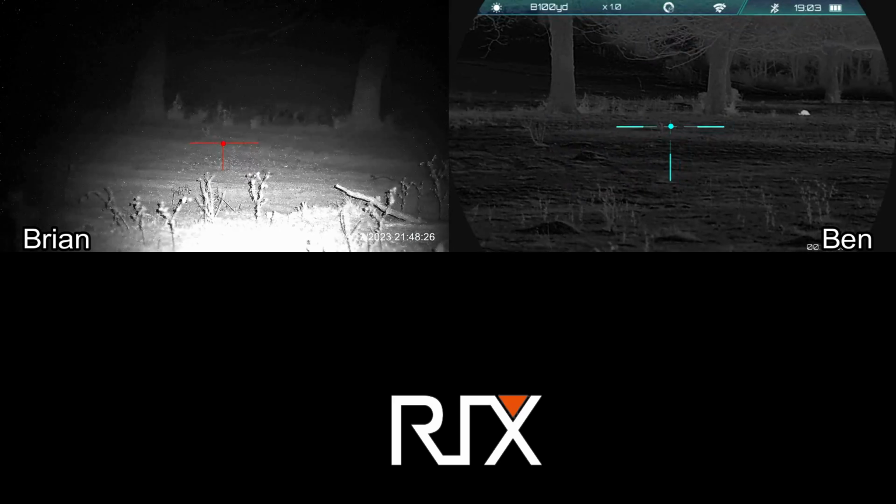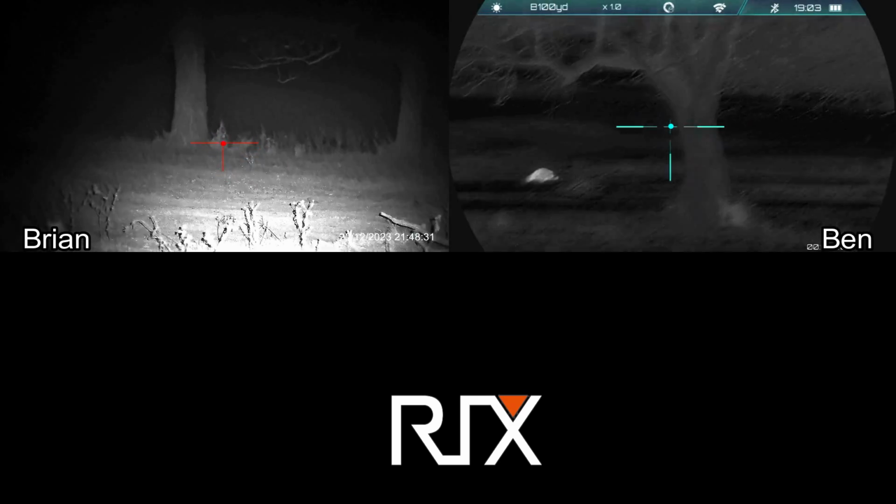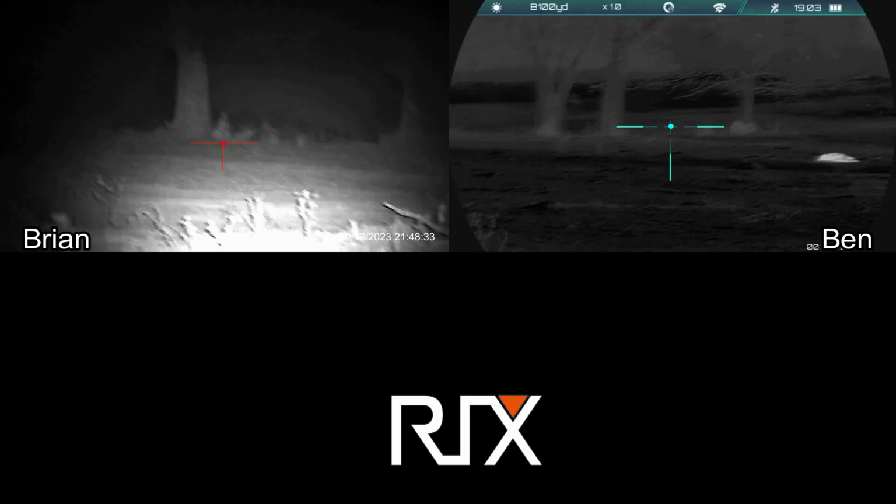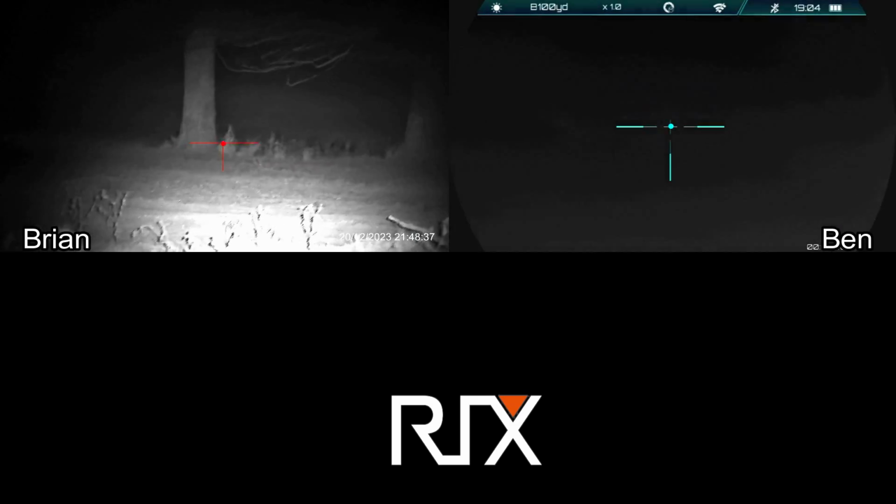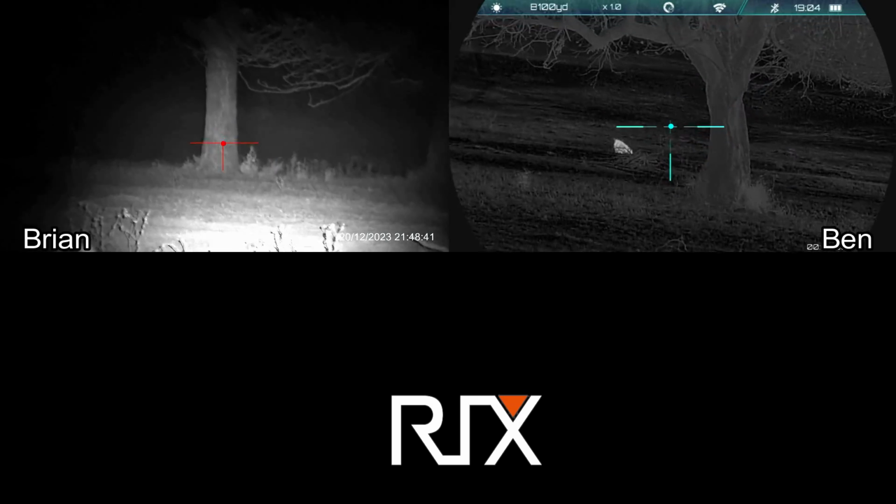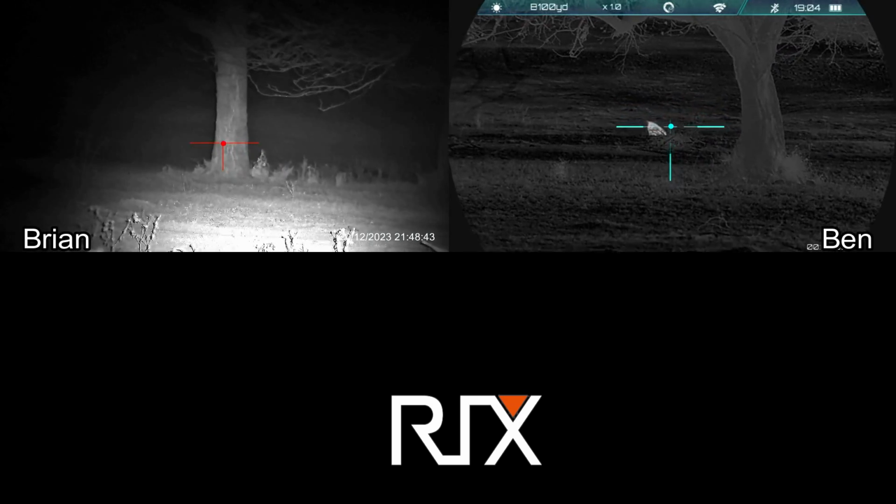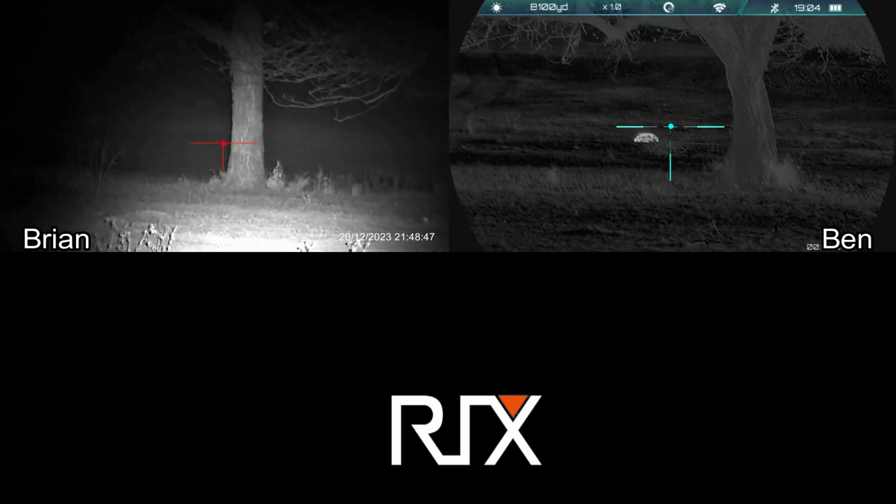Thank you. Yes, sir. So I've spotted a hog behind this tree, but I don't have a good view of it with my rifle, and I figure Ben can see it better than I can. Behind this big tree right here. Don't move. Behind the tree. Okay. Oh yeah, I got him. And Ben takes care of this hog. Nice.